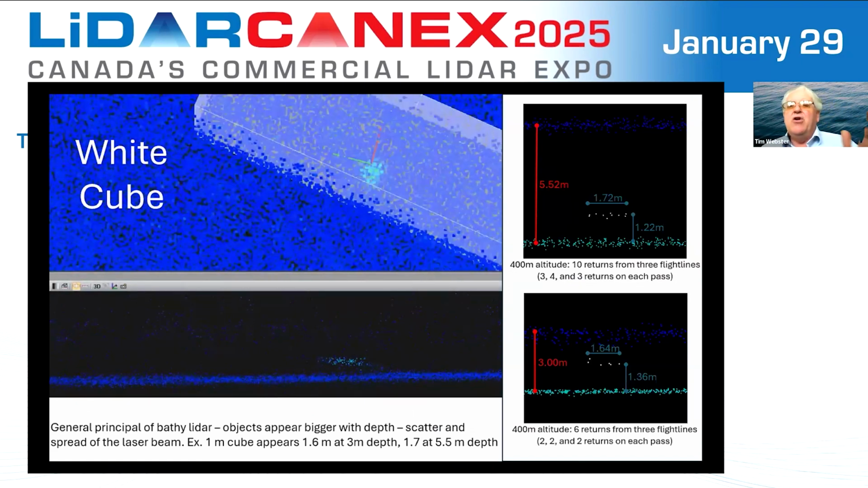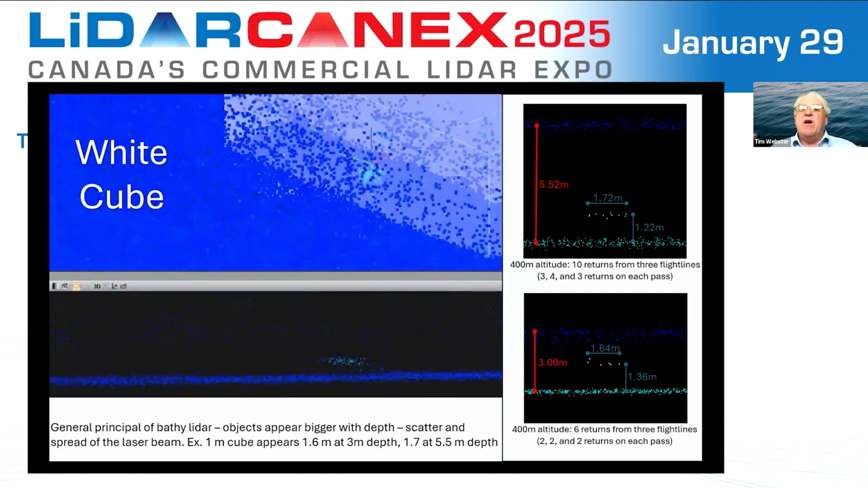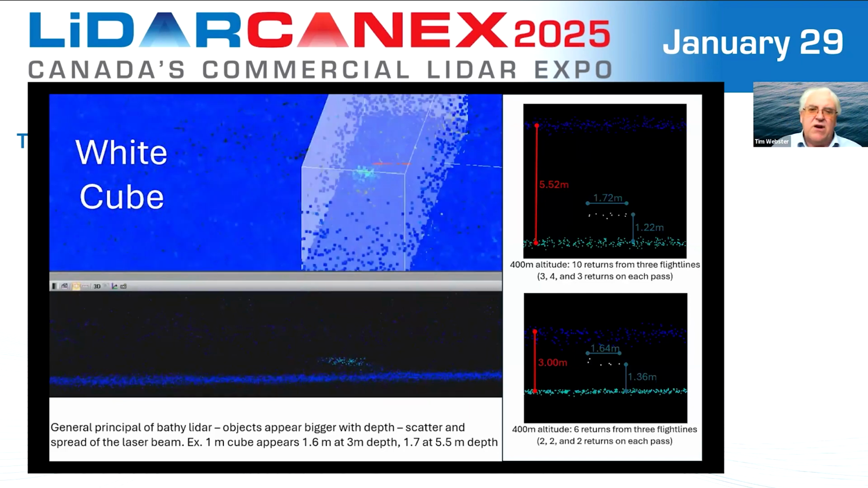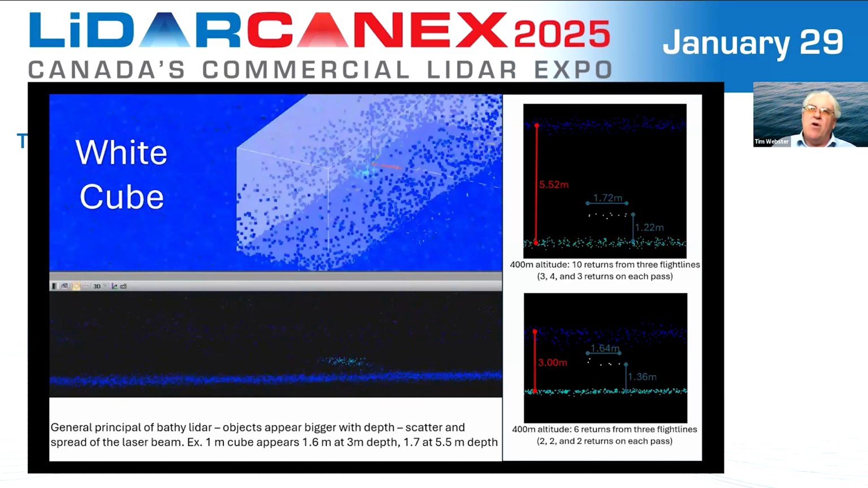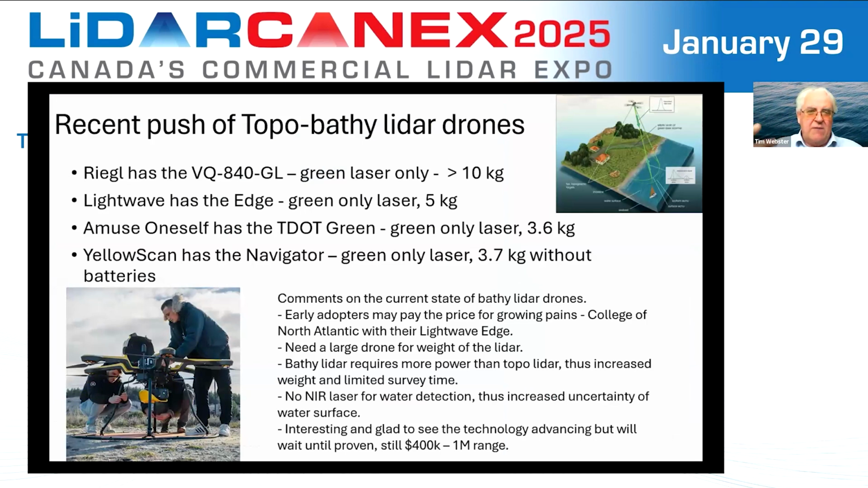And if we move the cube even deeper to 5 meters depth, the cube appears a little larger. This is because the beam is fanning out when it goes underwater, and part of that beam will catch that edge of that cube or the top of the cube and come back and appear to be larger when it builds the actual point cloud. So these are things to always consider.